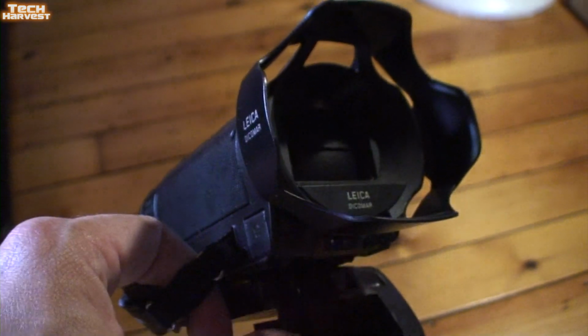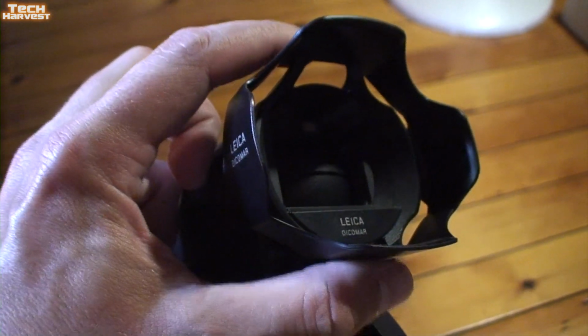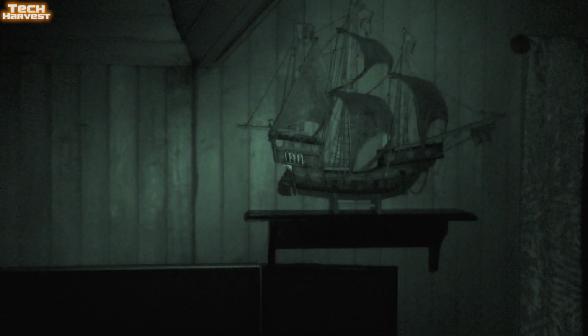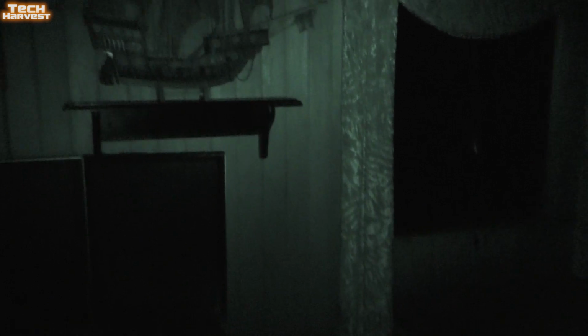So let's remove this, and it's very easy to do. All you have to do is grab in here and unscrew it, and then remove it. So I have removed the lens hood, and as you can see, it's no longer obstructed the infrared light, and it's illuminating everything very nicely up here in my office. Now, originally what I wanted to do is night vision on a waterfall, and it would have been pretty nice to see if it worked out. Unfortunately, the infrared light on this camera is not bright enough to actually illuminate subjects that are very far away, especially outdoors. So what I had to do is settle for an indoor shot here.